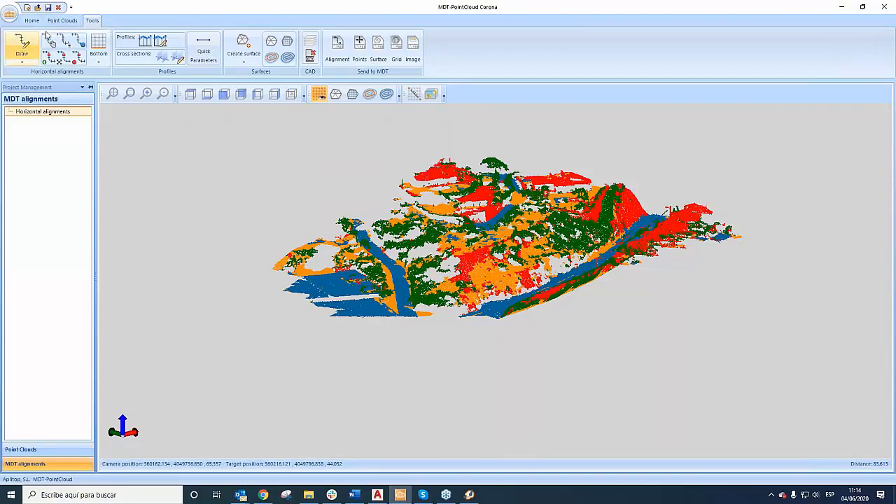For example, we can work with horizontal alignment, we can get cross-sections or profiles, or we can create a surface, a grid, etc., and contour lines. The most important thing is that it is easier for us to exchange information from MDT to point cloud or vice versa. For example, we can send a surface, a grid, or contour lines to MDT or the other way around.